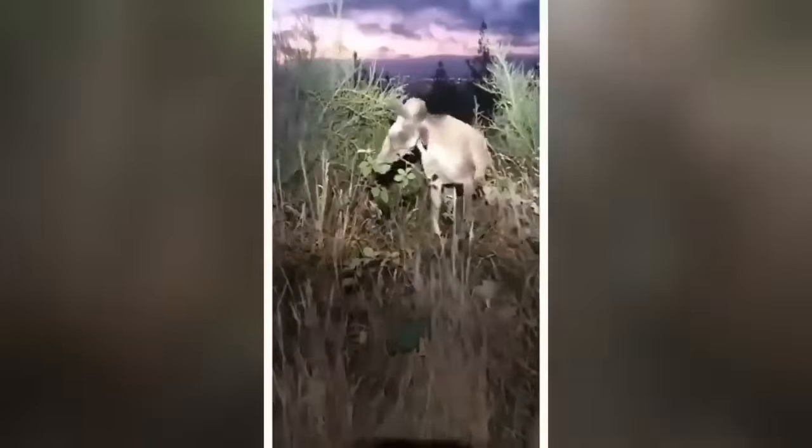A deer emerged from the bushes with a deformed neck. Or was it a skinwalker? Because that's what most people said.